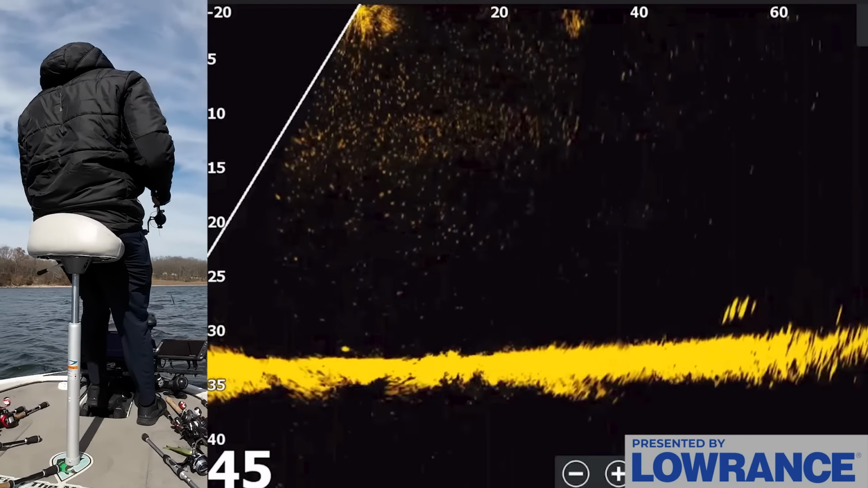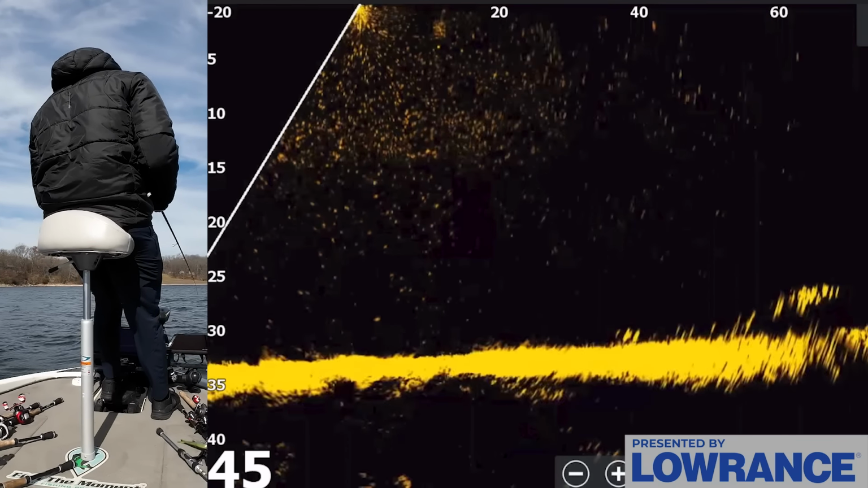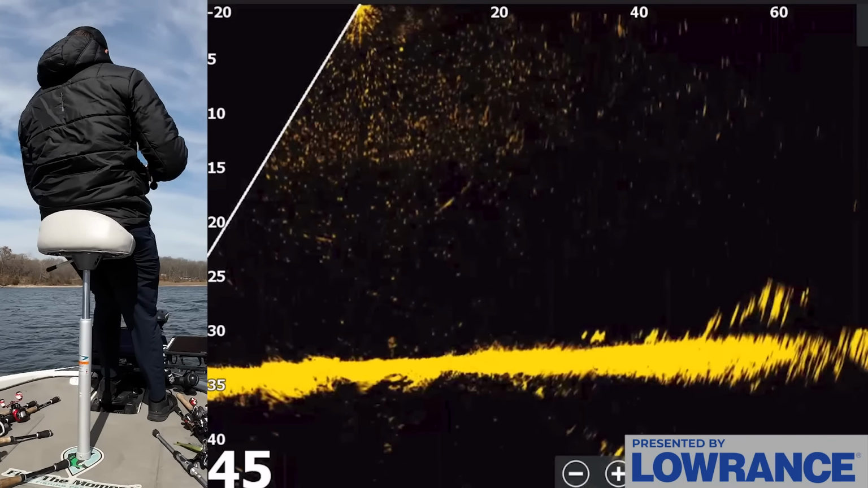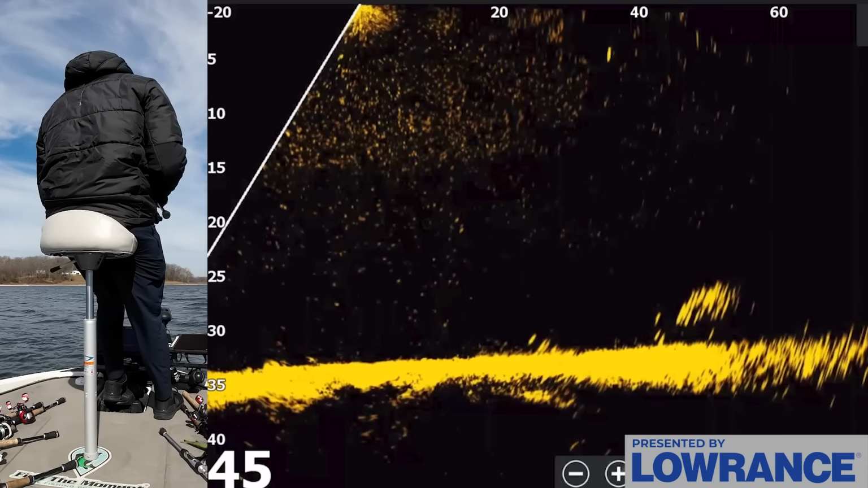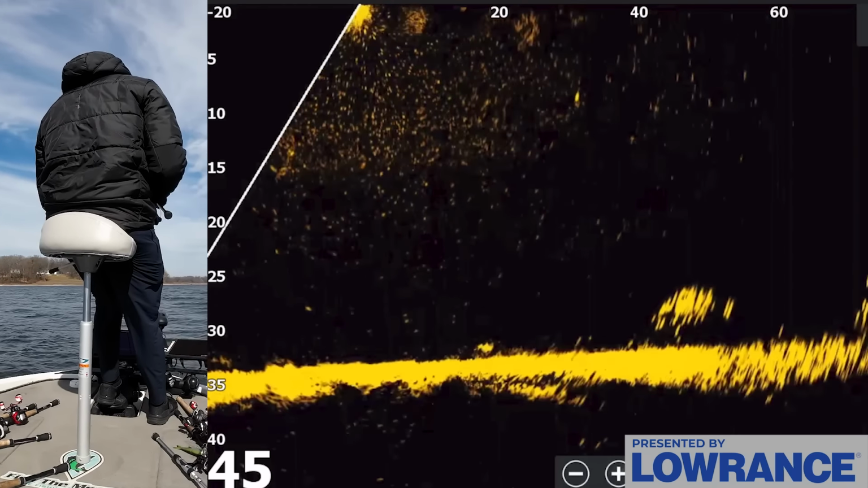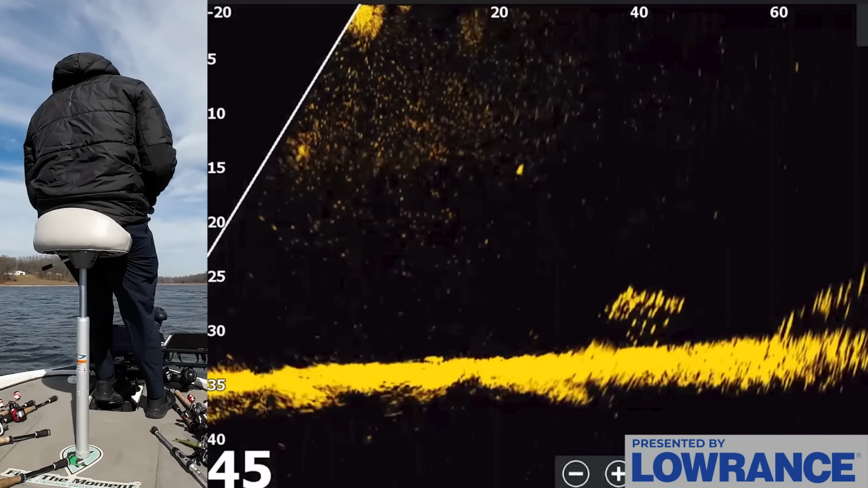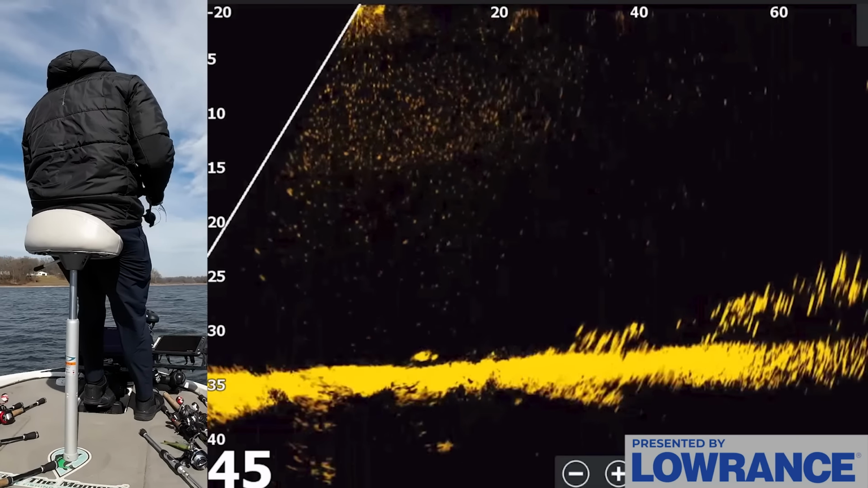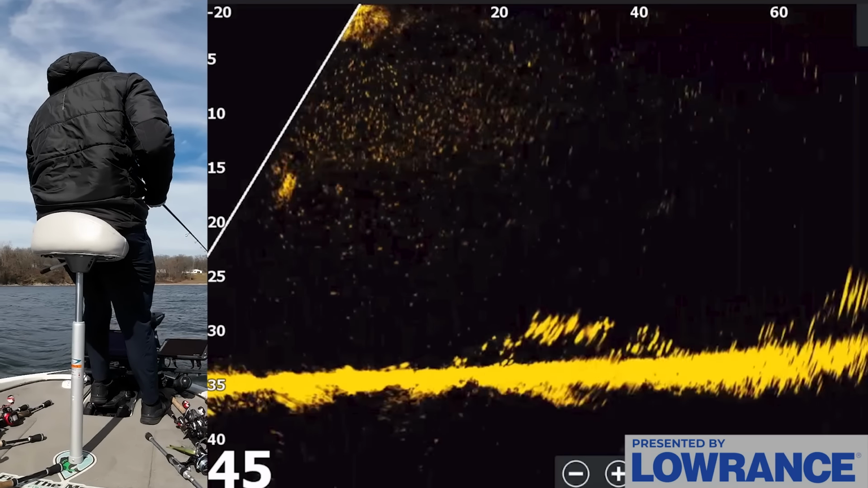And the way I set my Active Target 2 is that you're going to see a bunch of dots that might look like bass, but if we compare it to the size of my bait, which is a 6-inch bait, if I cast it out here, you'll see it at 40 feet. Look how big my bait looks. So that's a 6-inch bait. So that gives us a perspective of how big those shad are down there. They're actually some pretty good sized shad. They're big gizzards in this lake. But most of the stuff you're seeing on the screen here are smaller baitfish.